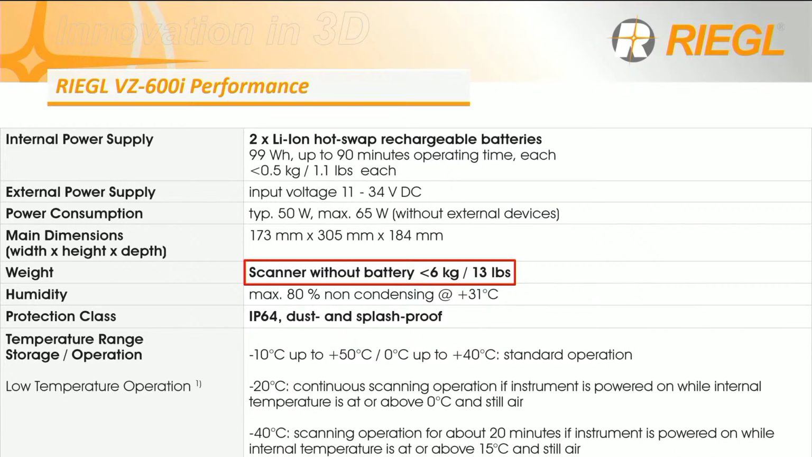I couldn't do it. Maybe you can, but yeah, so weight is one of the biggest improvements of all of our terrestrial laser scanning line. Although the system is 2 years new to us, we still support all of our terrestrial laser scanning line, right? And new developments for the 600i are also passed down to the predecessor, the 400i, as well.